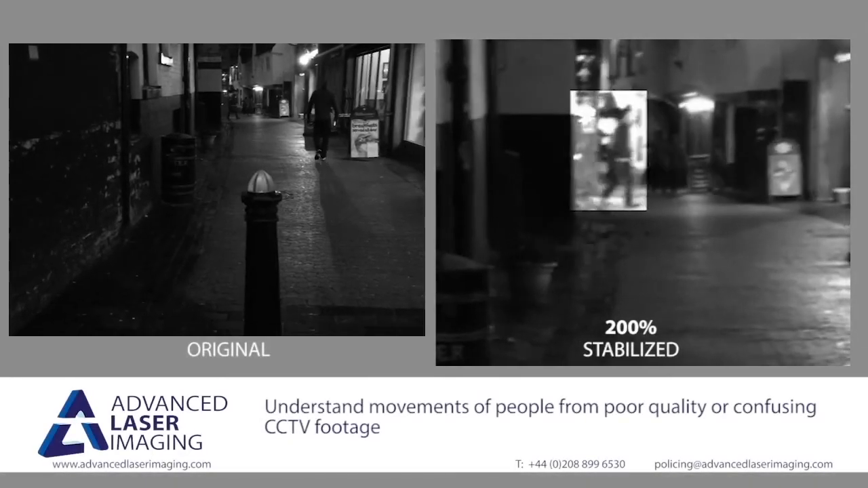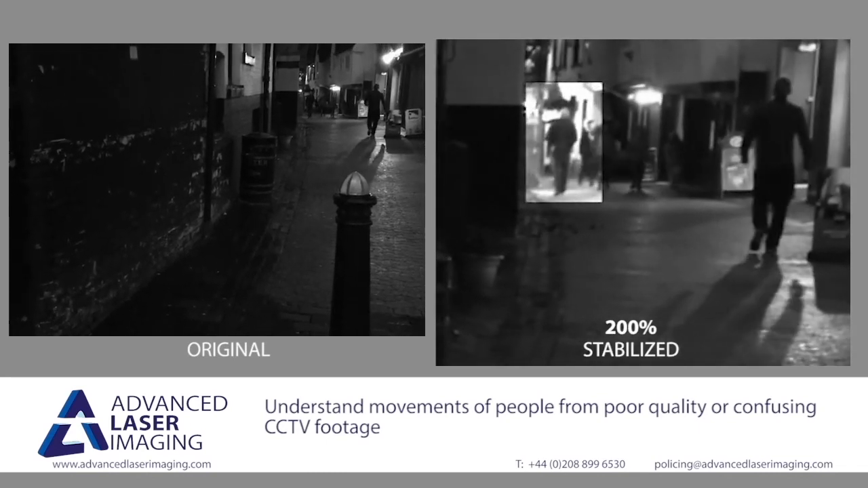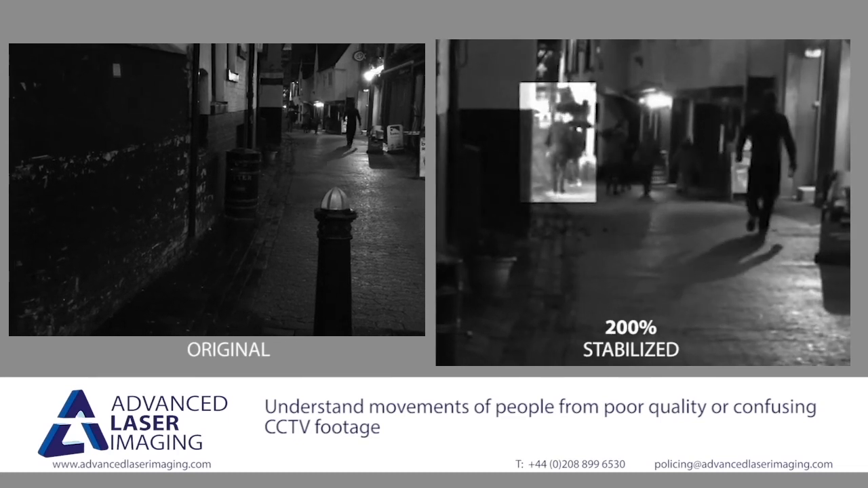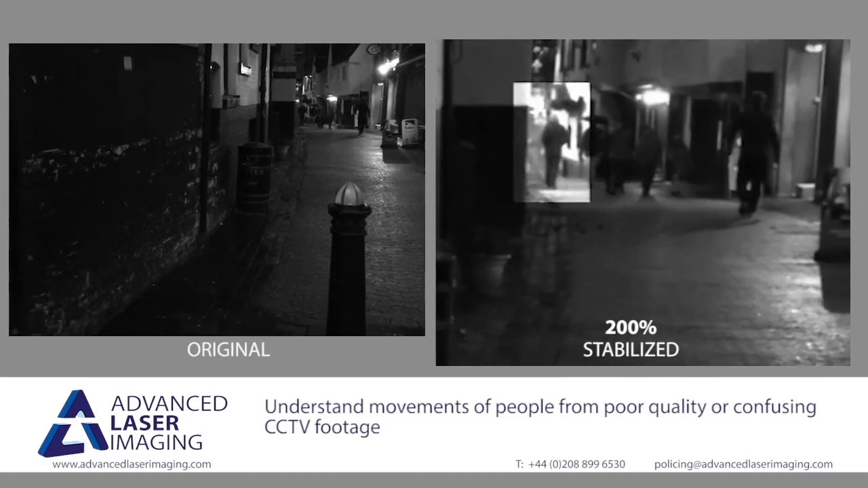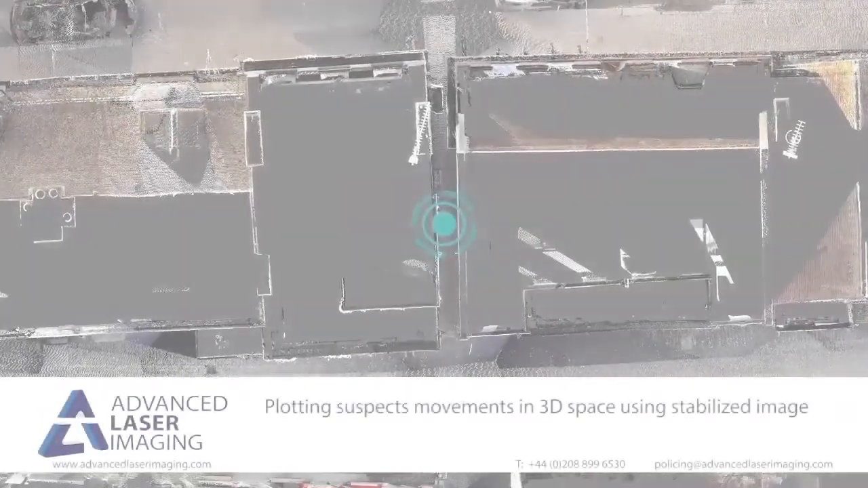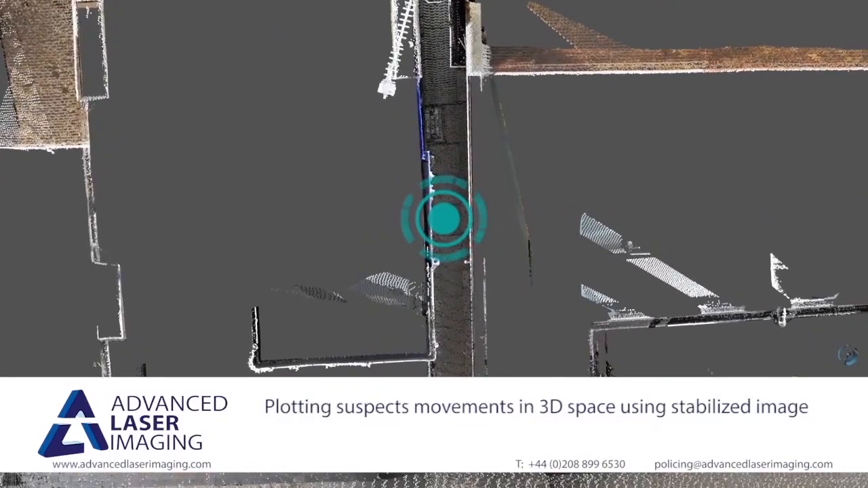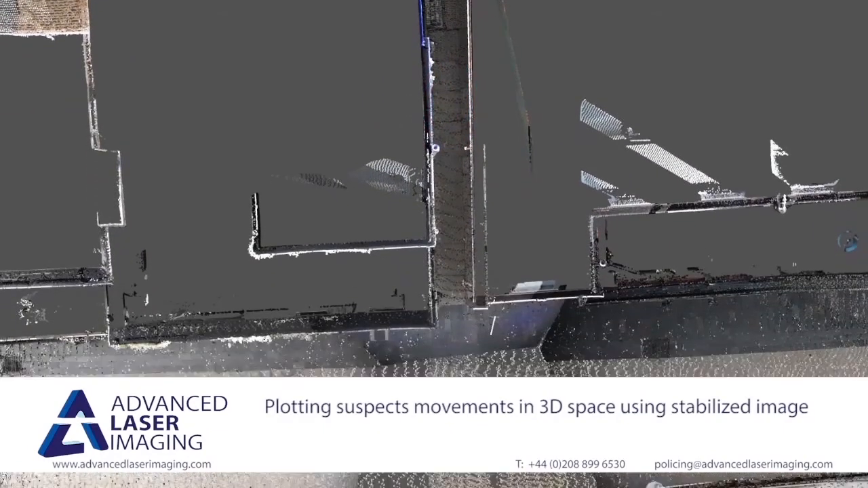We can exploit our technique further to help us prove the location or movements of individuals, even from poor quality images. Here we have stabilised and enhanced this piece of surveillance footage as the first part of our process. This blue locator highlights an area where an incident took place, but the suspect claims to have exited a shop either side of the alleyway.